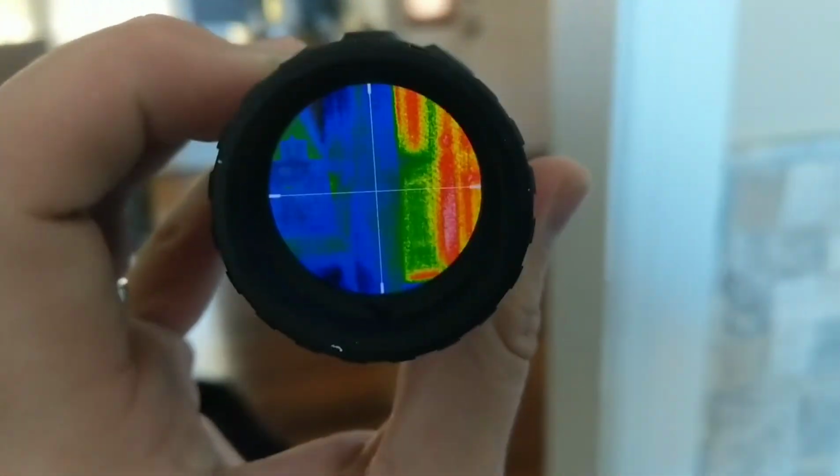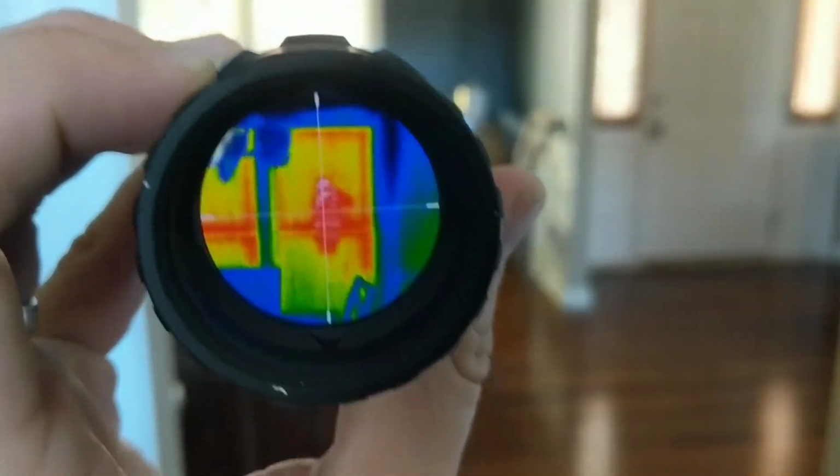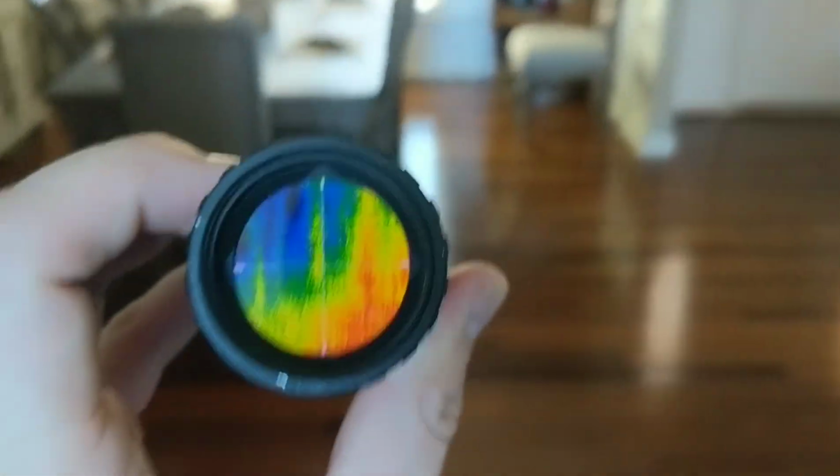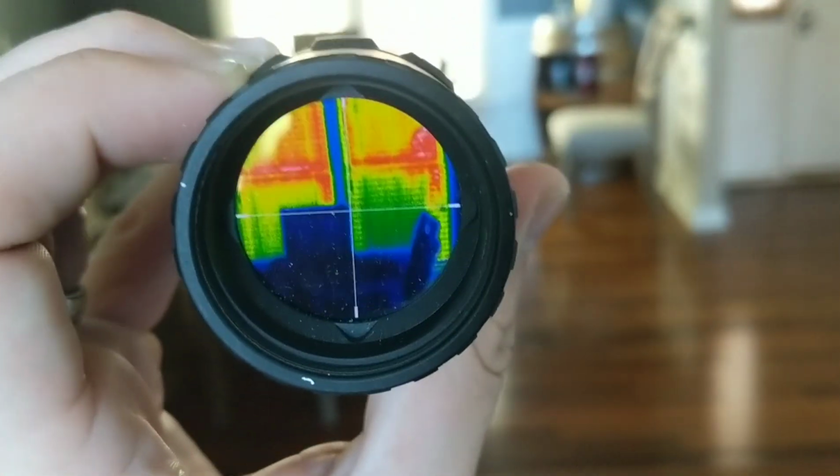pretty cool stuff. It does not go through windows, so you can actually see me, that big reflection in the window. It actually reflects heat off the glass, so if you're going to be looking outside, you got to actually step outside or open the window up.